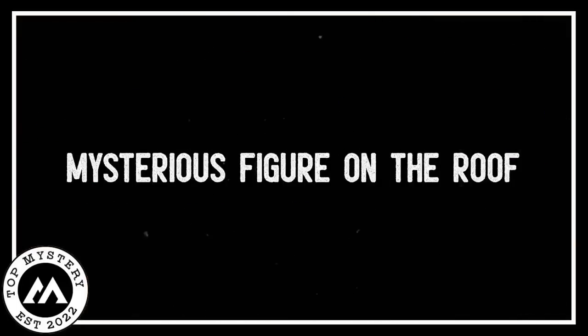Mysterious figure on the roof. Late at night, a man found something really strange on a house roof. There was a mysterious event happening, and it got even weirder when a shining eye looked right at him, making the dark night even scarier.